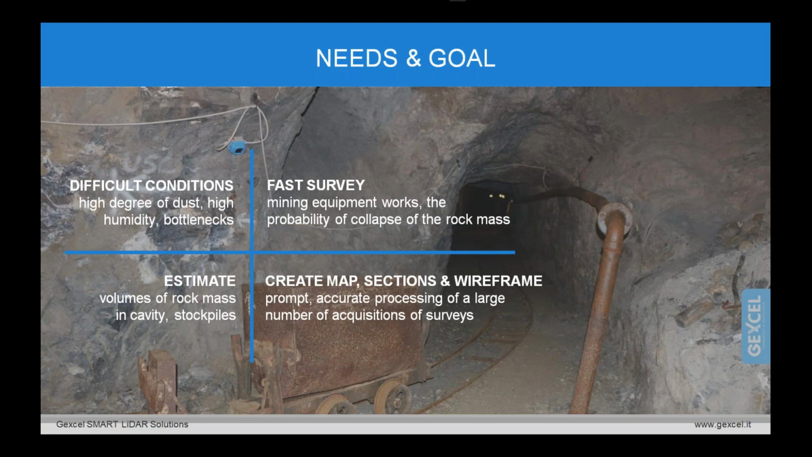Yes, of course. Needs and goals. Difficult conditions and fast survey. An underground mine is a complex technological facility in which various types of work are constantly carried out: blasting, loading, drilling. If we add to this a high level of humidity, dust and gas contamination, we get working conditions that are far from ideal. Therefore, topographic work should be carried out as soon as possible.